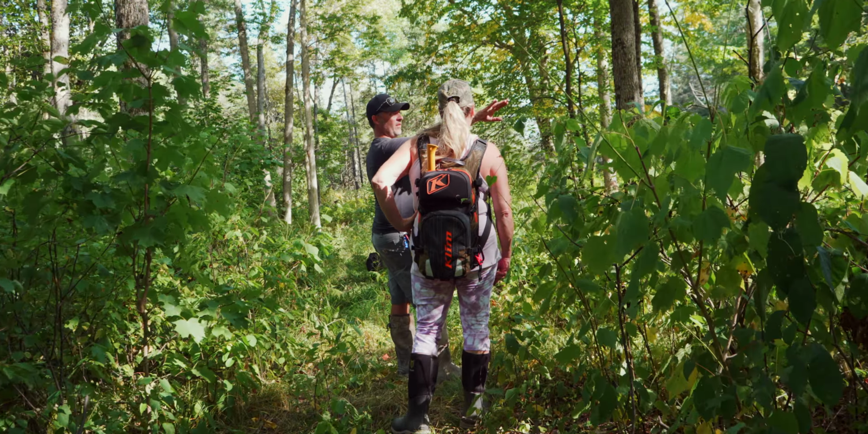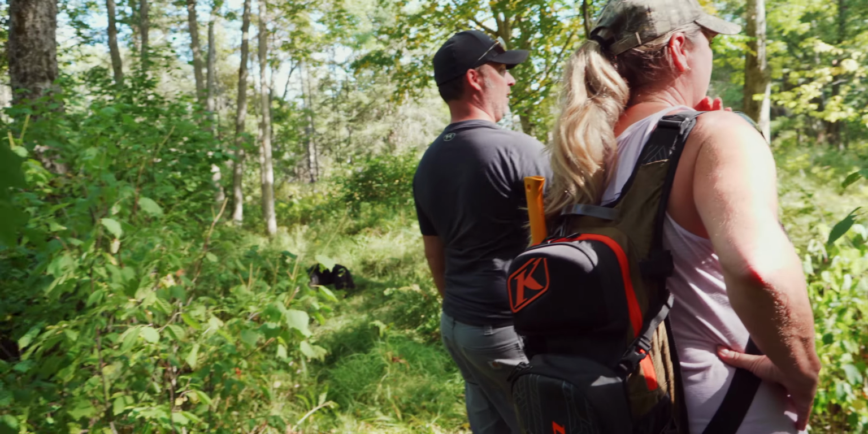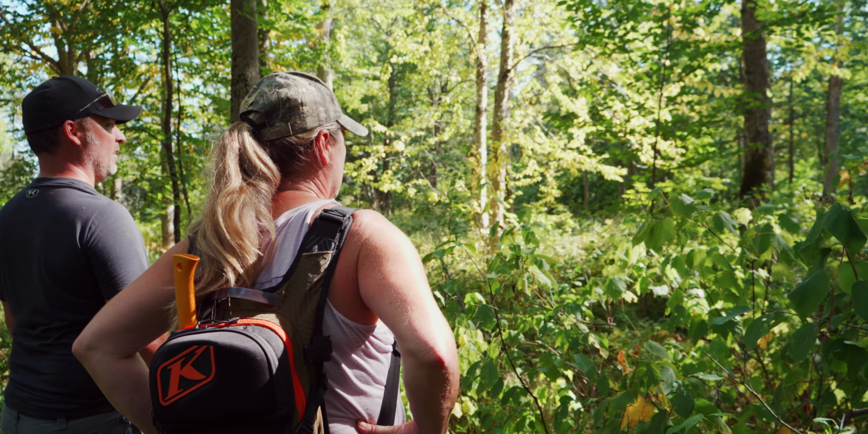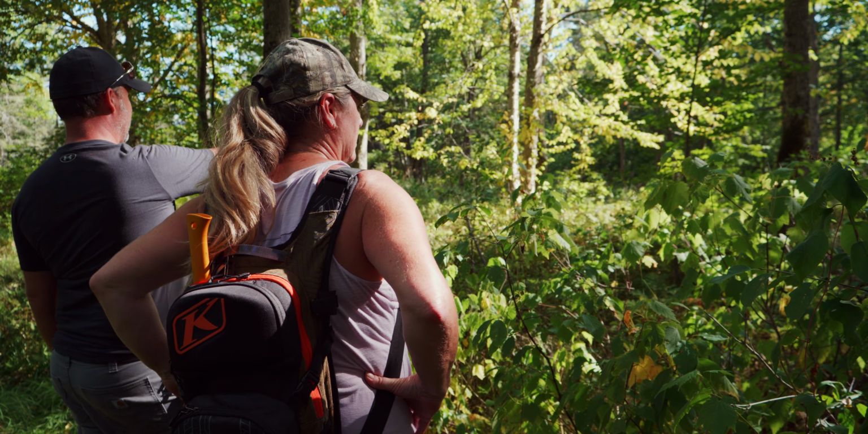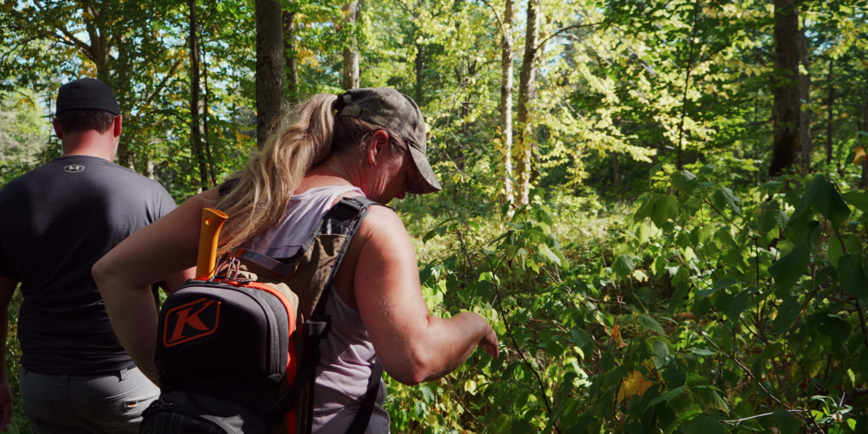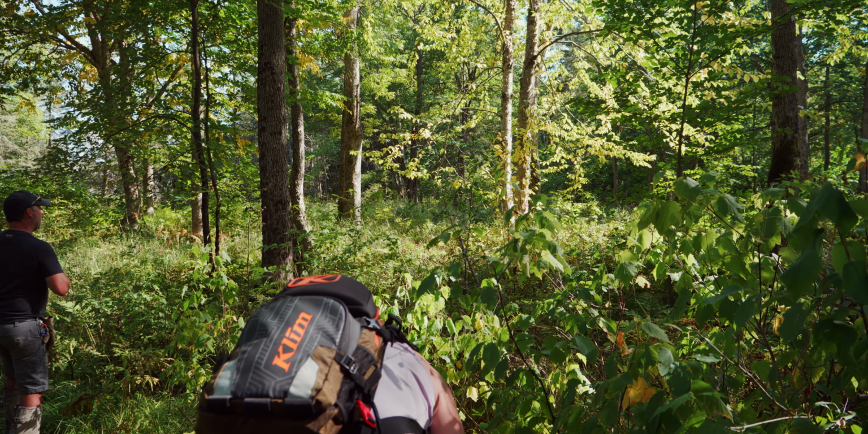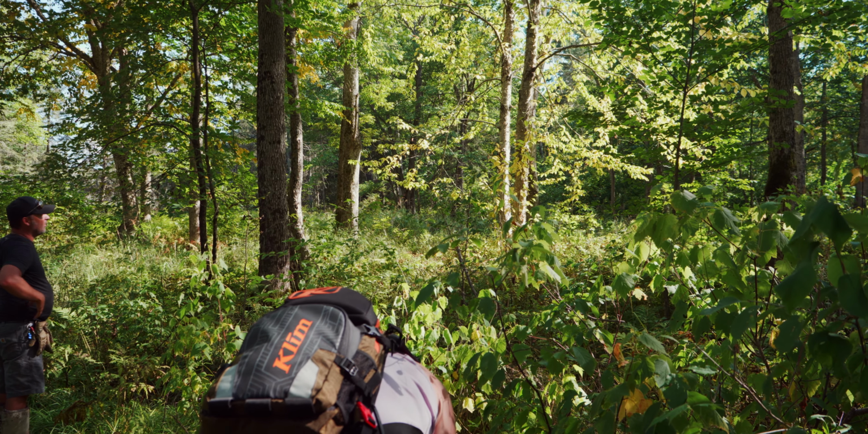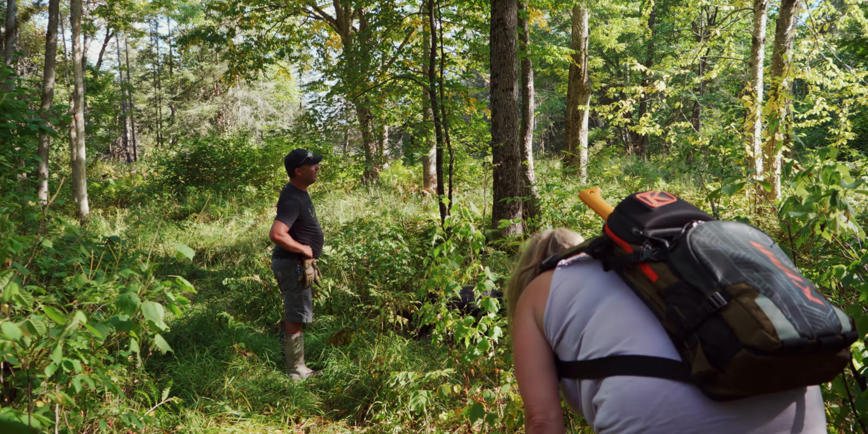So I was right in this area. There's actually an ATV trail that goes through there and goes to the right. You just can't see it from all the weeds this time of year. But it heads right through there, and there's a deer stand off to your left. There was a deer stand. I don't see it right now. Unless you pull it down.